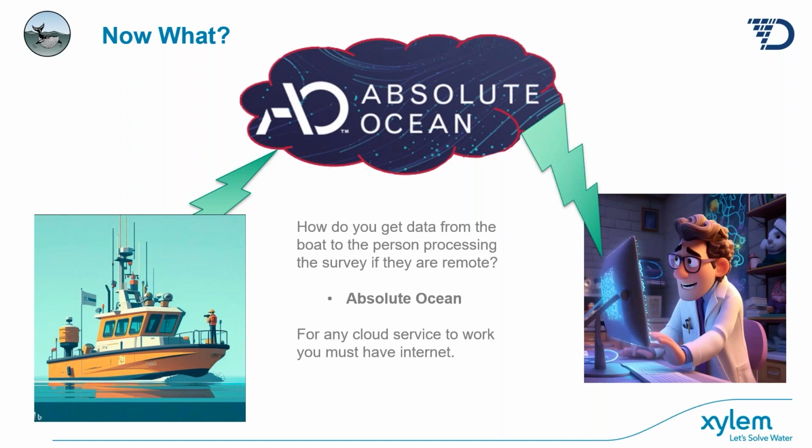On the left-hand side, you can see our survey vessel. And our survey vessel's out there collecting data, running lines and filling in the multibeam matrix. It can actually be anywhere in the world. And over here on the right, we have our data scientist editing our data, the person that's going to receive the data and clean it up. And we get the data from the vessel to that person through Absolute Ocean.